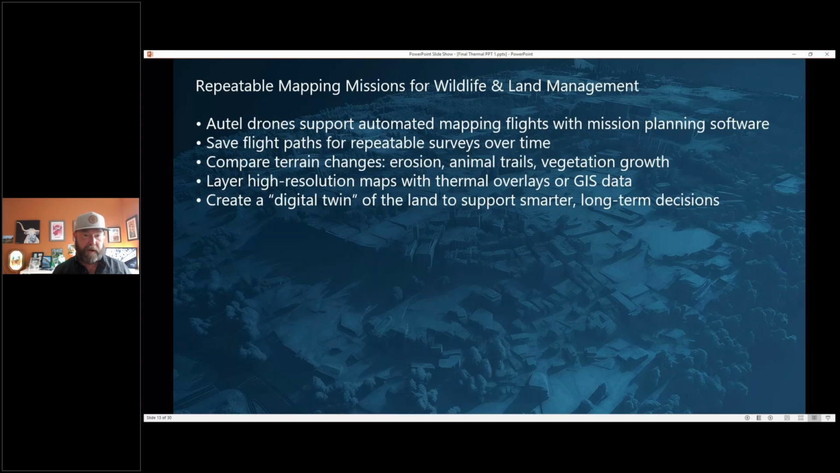Another advantage, I have a customer in Texas that's got a ranch. He's got a couple ranches, and he pretty much flies the same path, so his flights are saved. Basically, he shows up, hits start, it automatically flies video or takes photos, and he can kind of sit there and monitor. Again, terrain changes, following animal trails, vegetation growth.